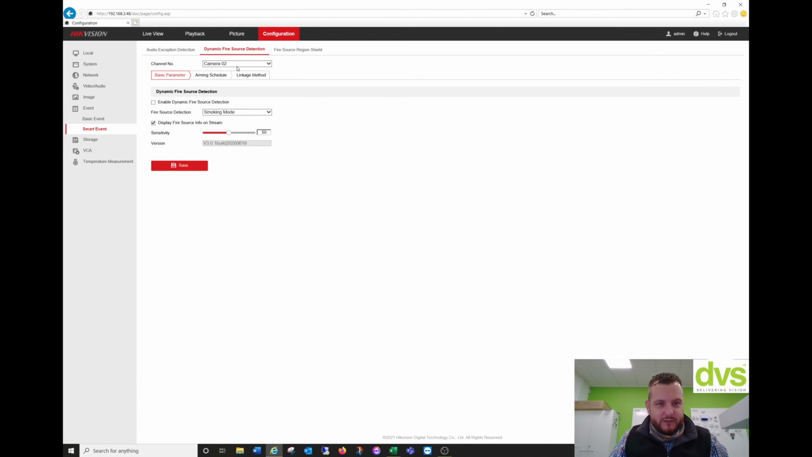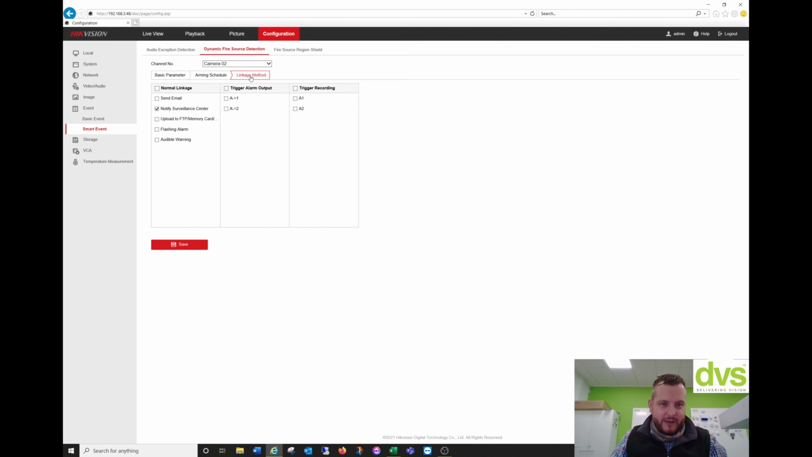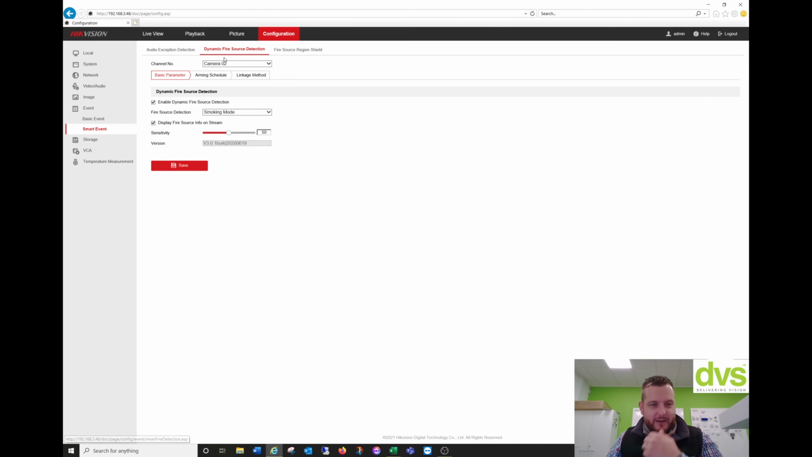Dynamic fire source detection is linked to camera 2, which is the thermal. Enable dynamic fire source detection, yes. Fire source detection is in smoking mode, and we'll click yes, and we can adjust the sensitivity. Arming schedule is 24/7. Linkage method is send an email, flashing light, audible, click save, trigger alarm output, trigger recording, done. So again, we can use the smoking detection. That's now in that thermal field of view. It's not supported on an optical one, so very simple to set up.